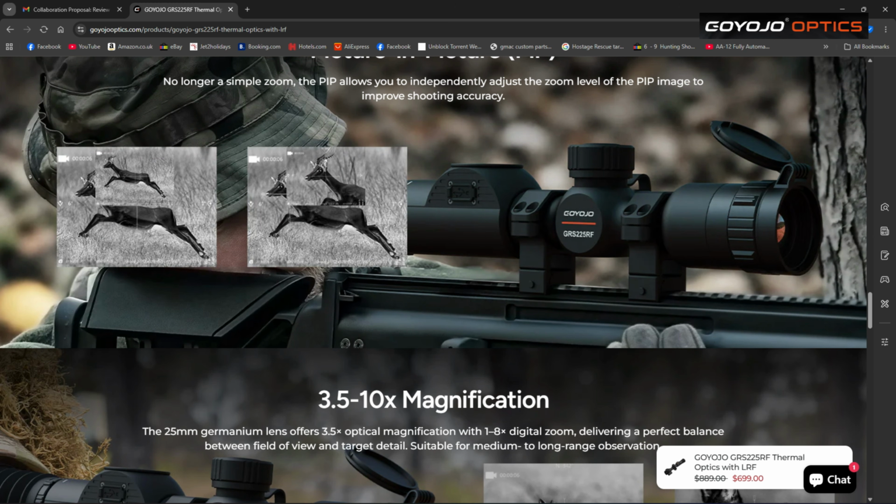Picture in picture, really good. It actually zooms in, so you've got a better view. If you look at the two pictures, you can see the difference there. No longer simple zoom. The PIP allows you to independently adjust the zoom level of the PIP image to improve shooting accuracy. So there's also a center reticle within the PIP, so when you take your shot you can actually do it through the PIP if you want to.